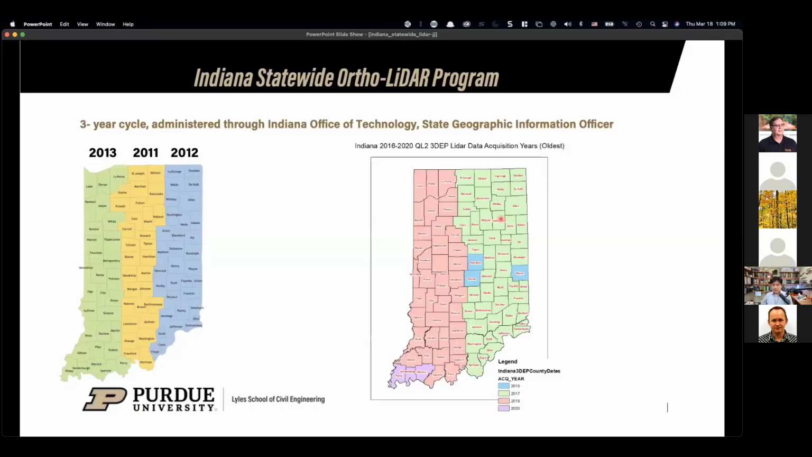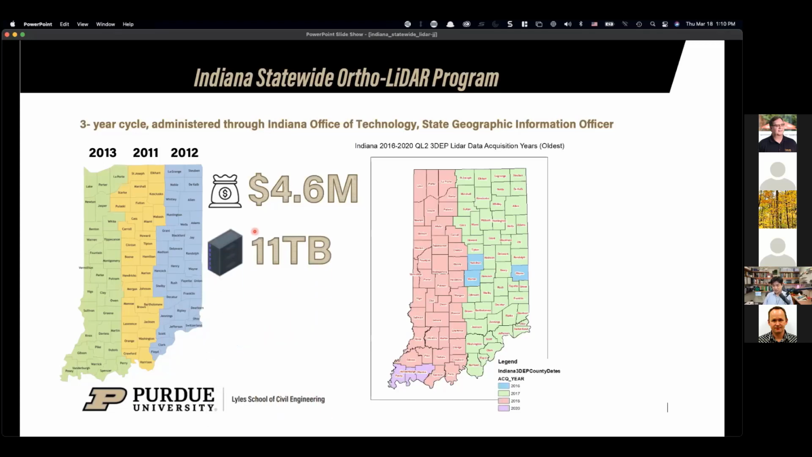It has been mentioned by Dr. Fei earlier, Indiana has been one of the states where we've been collecting statewide LiDAR data periodically, and a lot of people actually don't know how much money has been invested to make this happen. In the first round, which was acquired in 2011-13, it was about a $4.6 million investment from the USGS and USDA, and in total it turned out to be about 11 terabytes of data.